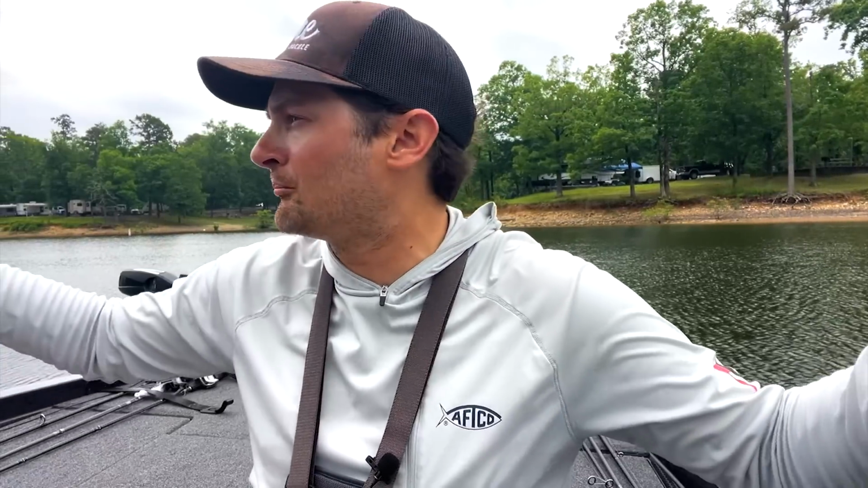But guys, here's the problem. The problem is your fishing history. You're fishing the same 5 points or the same 10 brush piles. You're not trying to find new fish and new areas to fish. I'm right now today at Lake Ouachita. It's a big, big lake. There's so many different areas to fish.